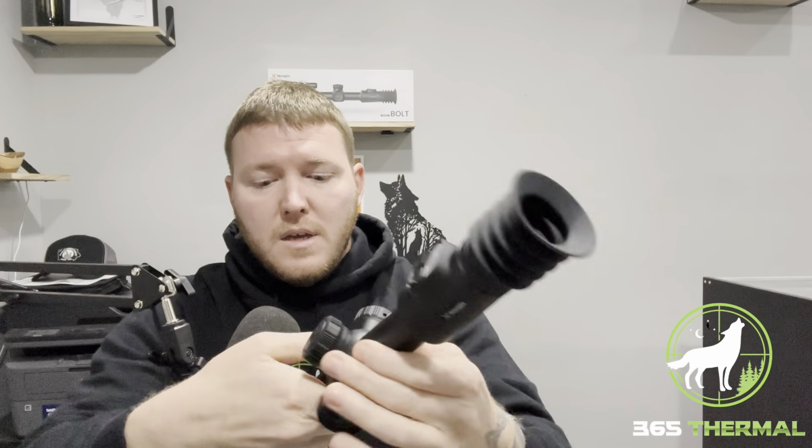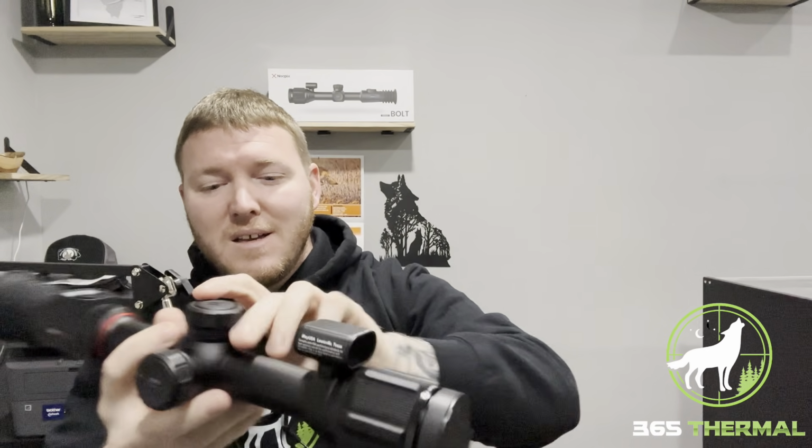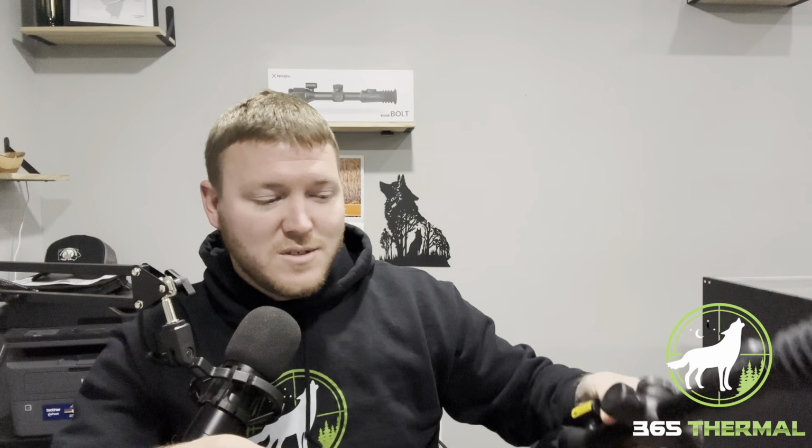And of course, that is pretty much it, guys. Very, very simple optic. But not to be fooled, because this thing is fully functional, has tons of features, and we're going to get right into the specifications so you know what I mean. This is a 256 optic. Right now, $1,199. Okay, so that is going to be a tube style scope for $1,200 out the door.